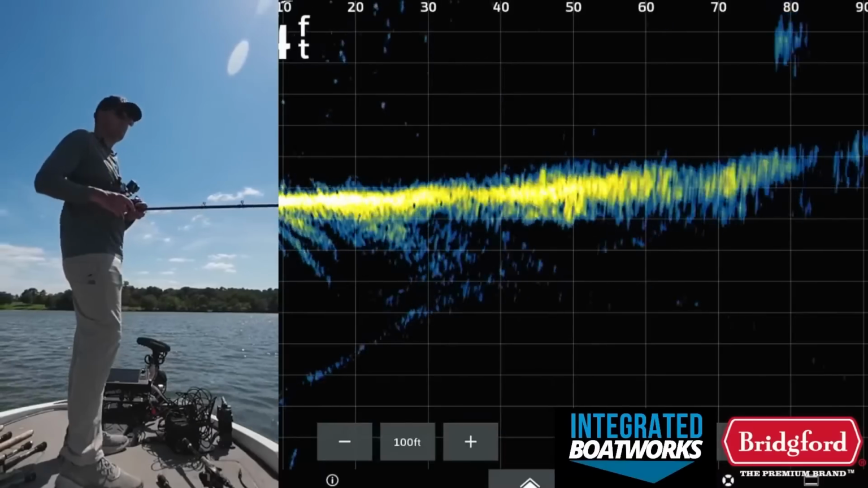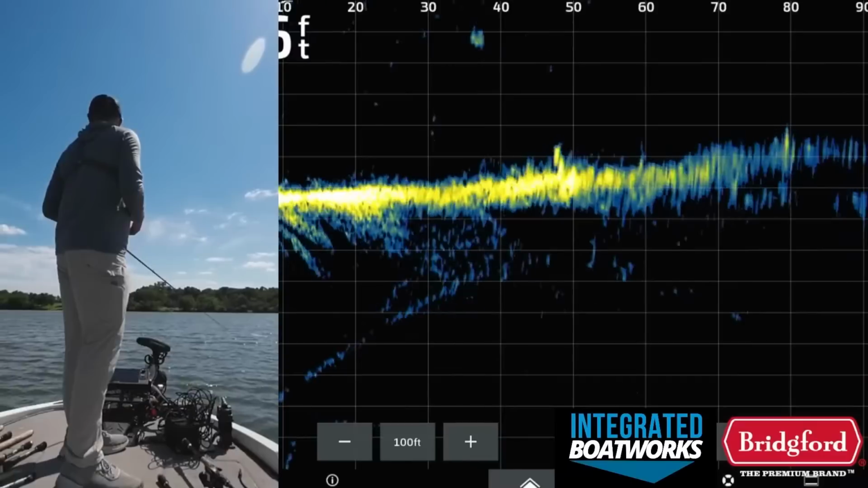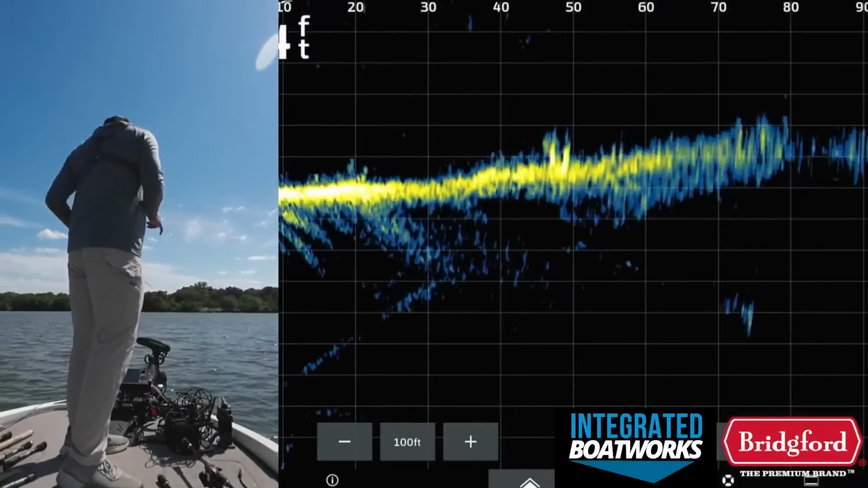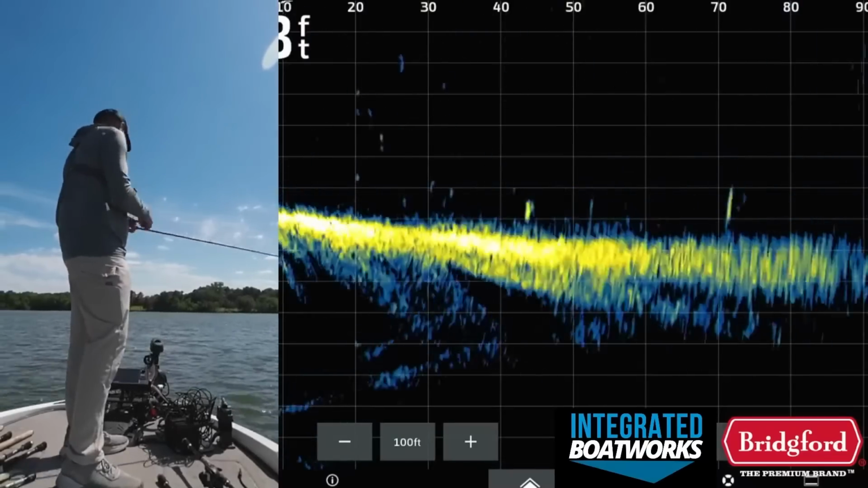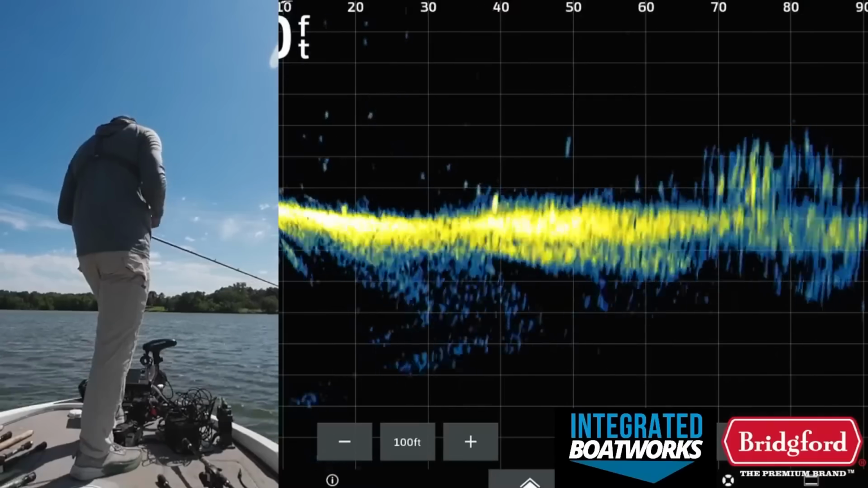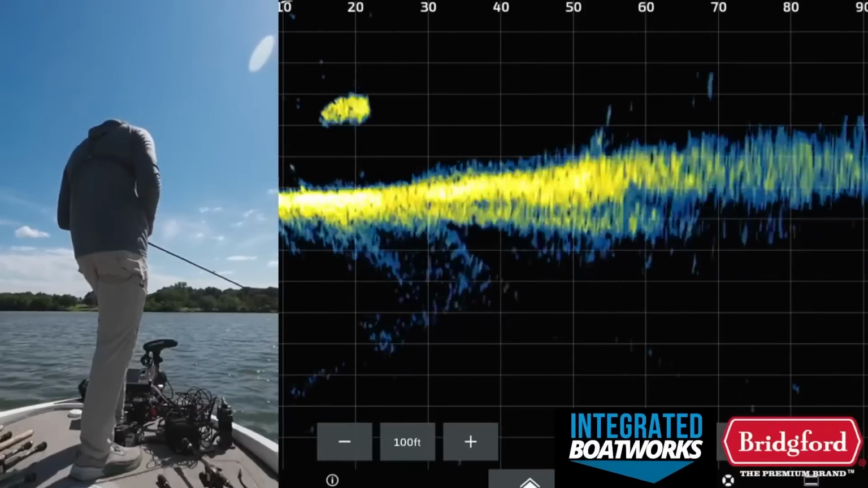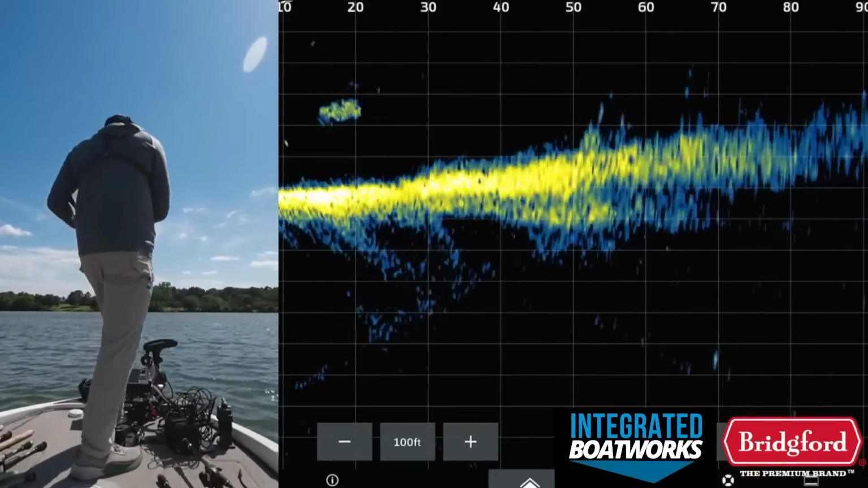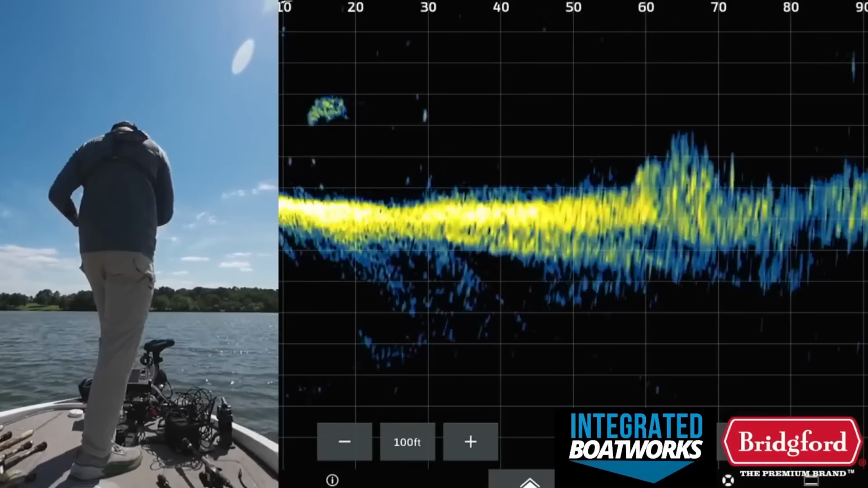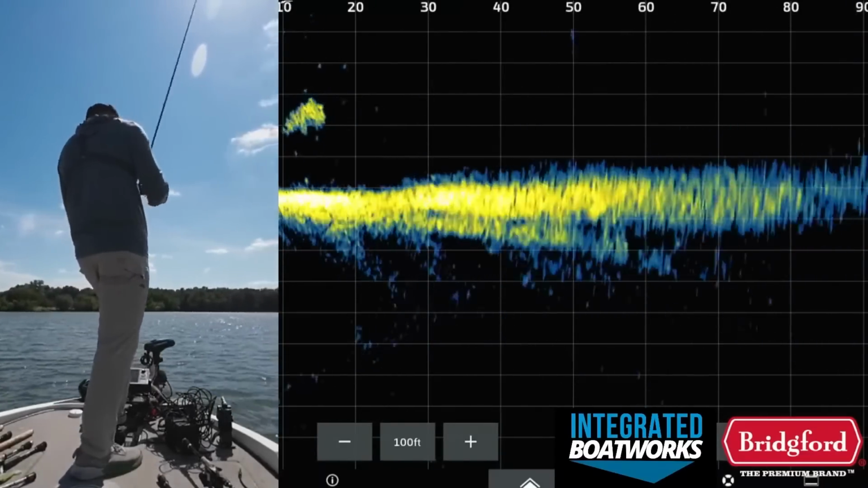Huh. This brush pile's got him, though. There's a handful of brush piles today that have had some fish in them. This is definitely one of them. I can just tell from the way it looks on the Livescope. You can see it right now, but if you look over there, there's a lot of life. There's just bigger bulbs and arches and stuff around it. I saw a big one in it when we first got here. So there's quality fish in this pile. Right now it's just a matter of can we get one of them to bite.